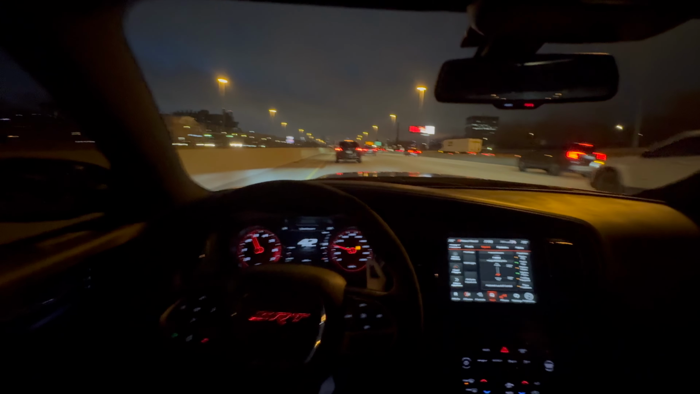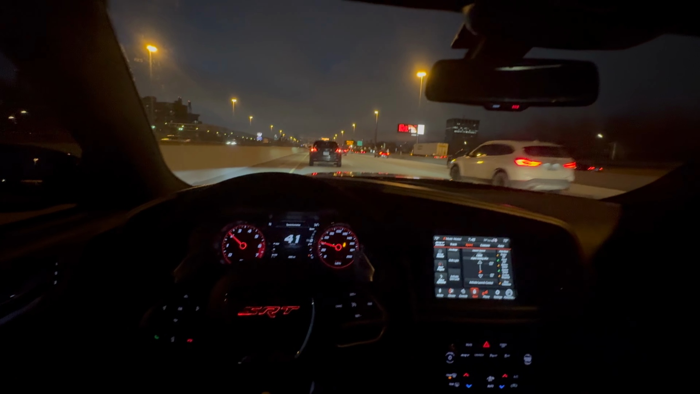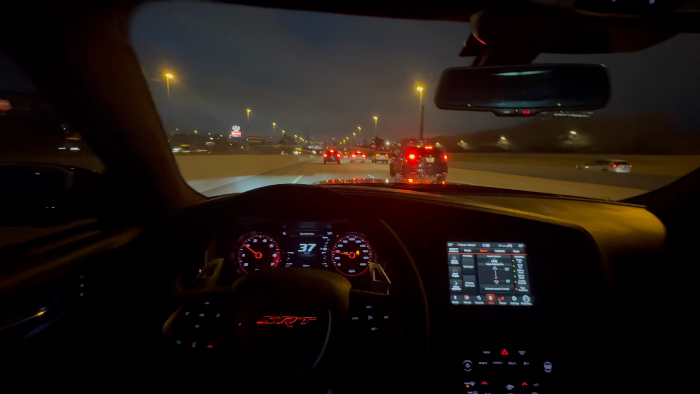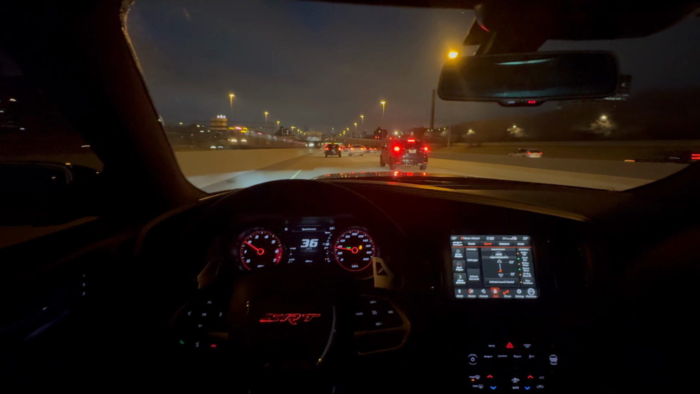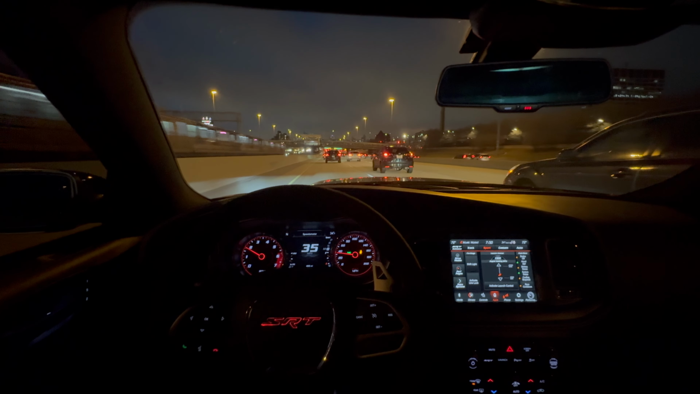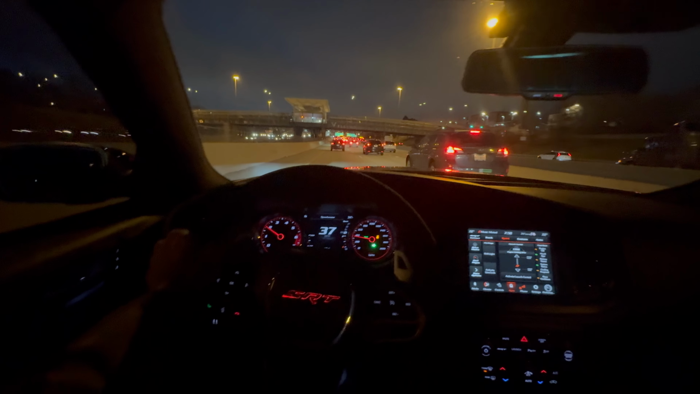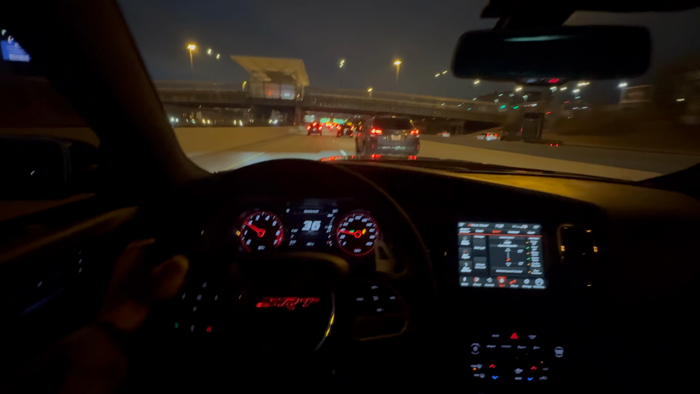You gonna let me pass or not, bro? Go if you go. Damn. You don't even feel the speed in this motherfucker, do you? Nah. Until you go a certain speed. The fastest I ever went in this joint was like 188. And I ain't even know that I was going that damn fast.